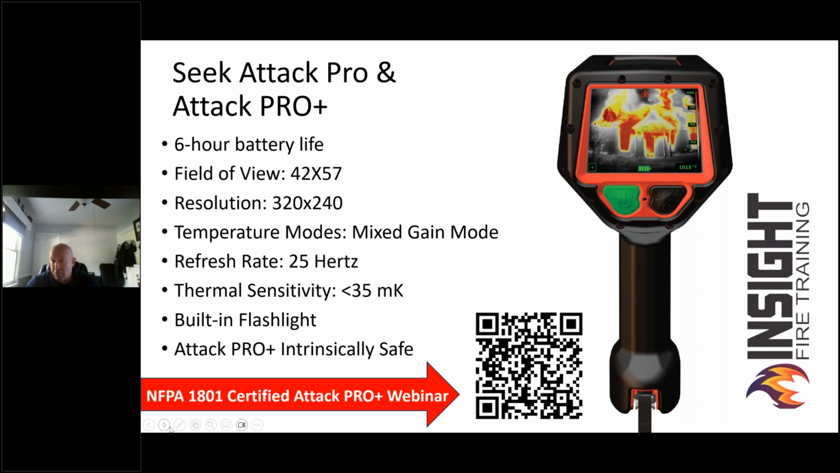One of the things we teach is technique before technology. We look at the building with our training and our eyesight long before we pick up that camera. If you pick up that camera first, you are limiting your field of view. But the Seat Attack Pro gives you 42 vertically by 57 degrees horizontally. No one has that tall or wide field of view.